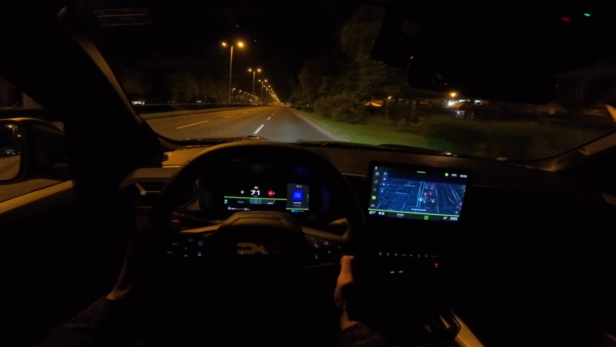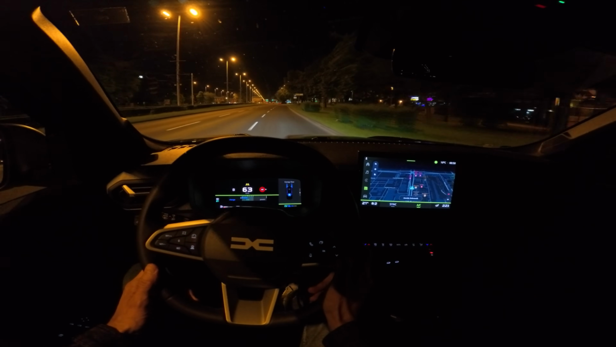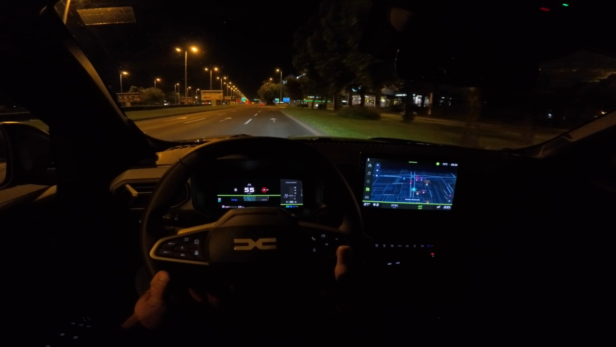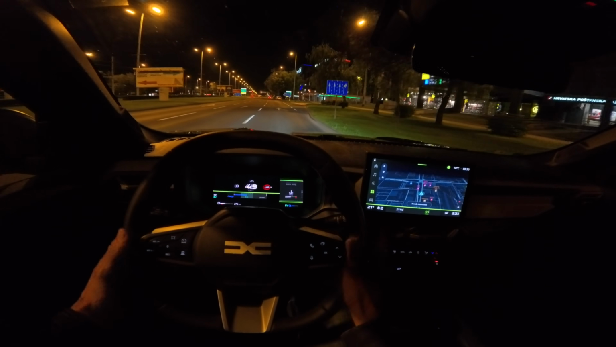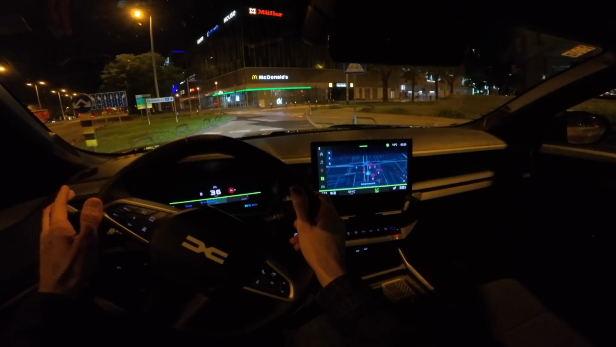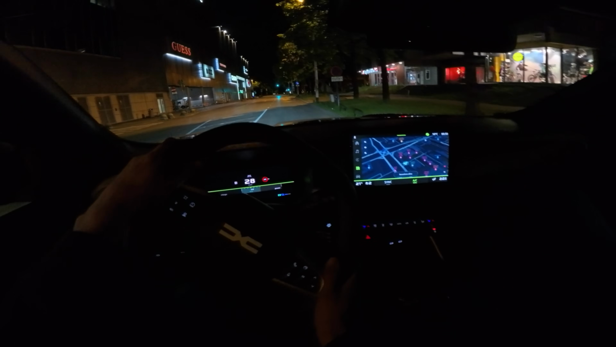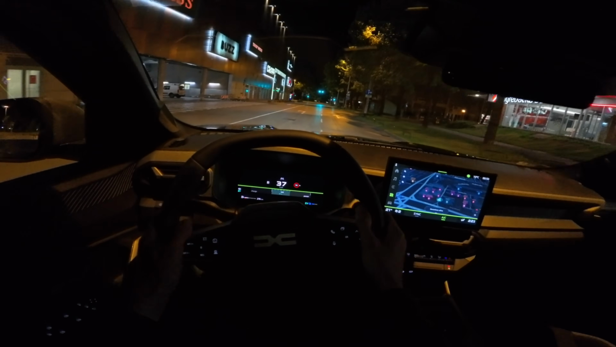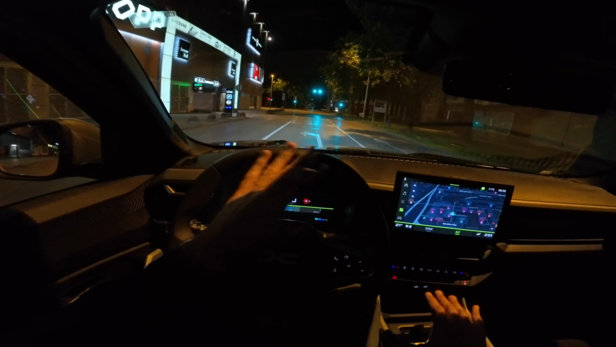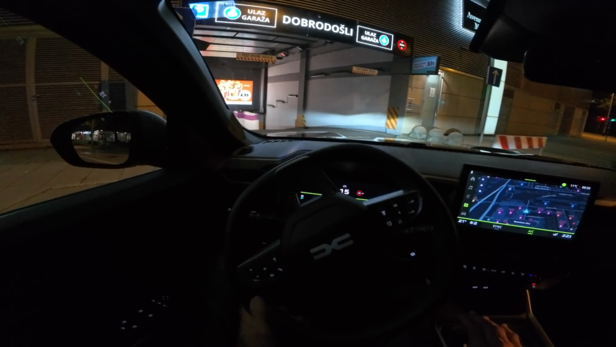So it's time to wrap up the video, and what to say, an amazing SUV with an amazing price in a time of inflation. This is really welcomed. I mean, there's a lot of competition as well these days, but when you're looking for a big SUV, you really can't beat this price-wise. So this is the best Dacia there is today in 2025.